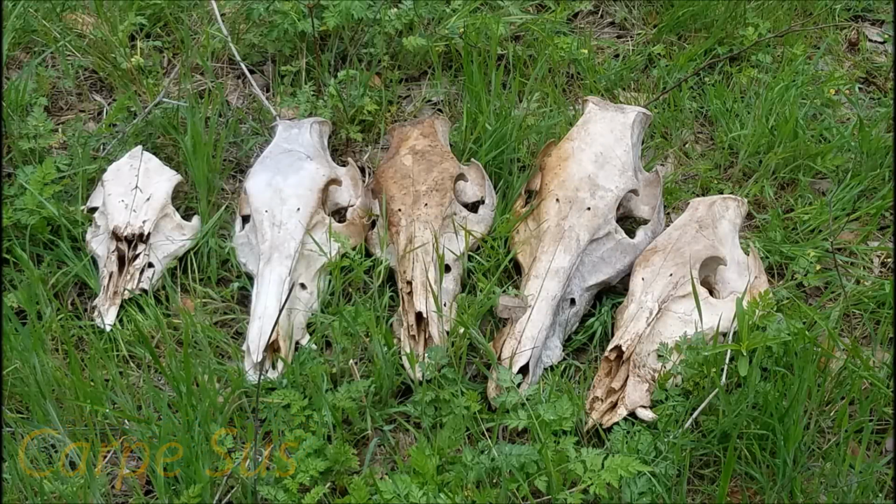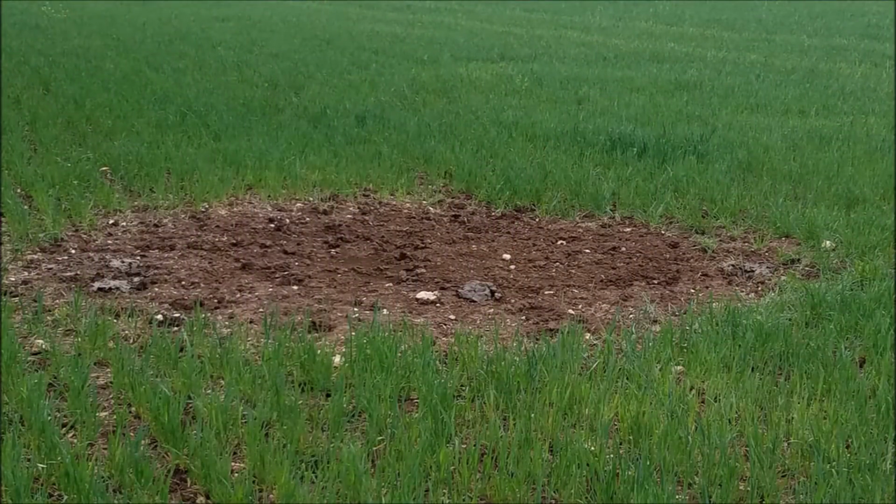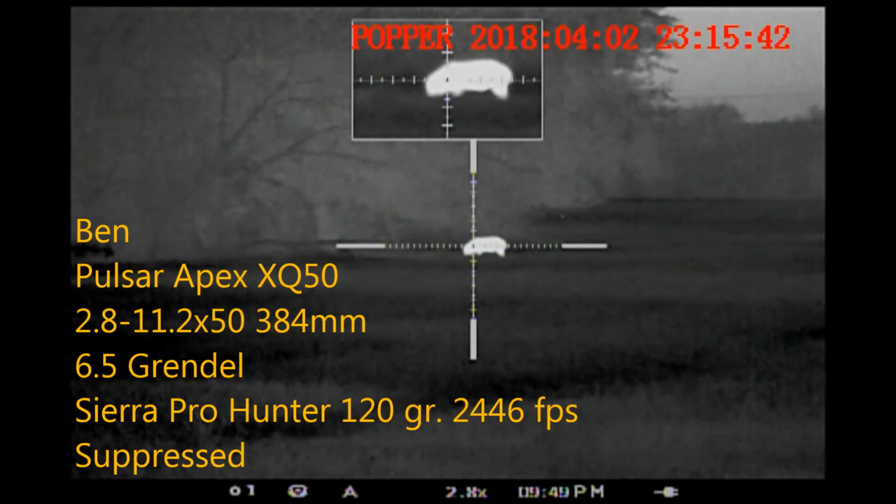Ben and I went hunting down in Bosque County, Texas. Got a text from the landowner saying he had a hog problem. Found these hog skulls while looking around the property. Also found some signs of hog rooting, this being the largest patch in a newly planted field. We got set up between that field and another field.